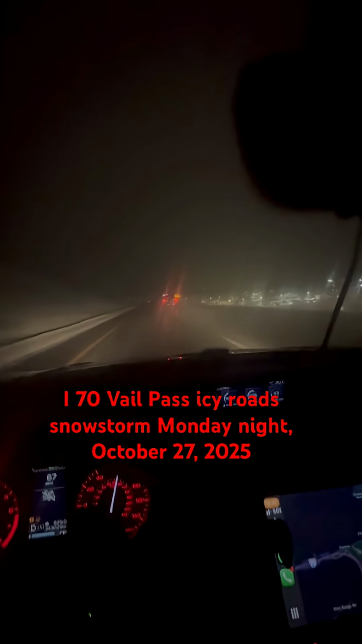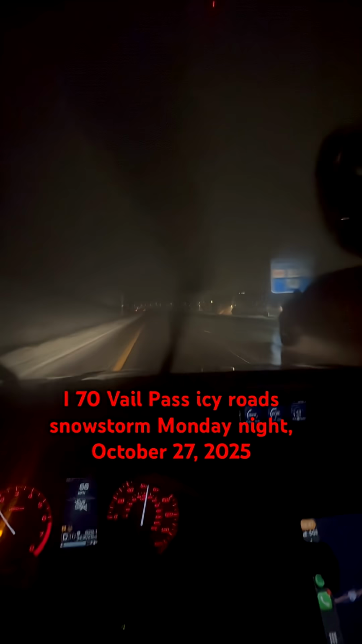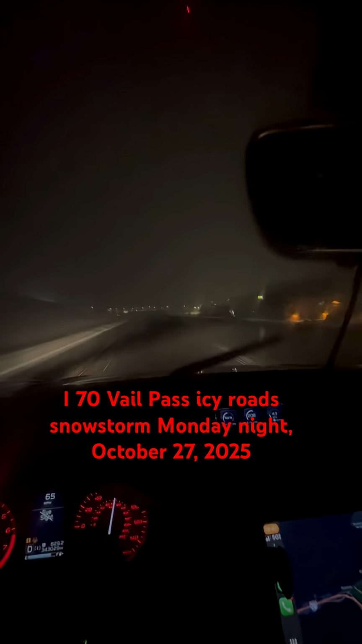Alright, that's a Vail Pass evening update. Definitely some icy roads. Make sure you got your tires on point. Use caution if you're traveling tonight. You're going to encounter some heavy snow, some slick roads in places, so be careful out there.